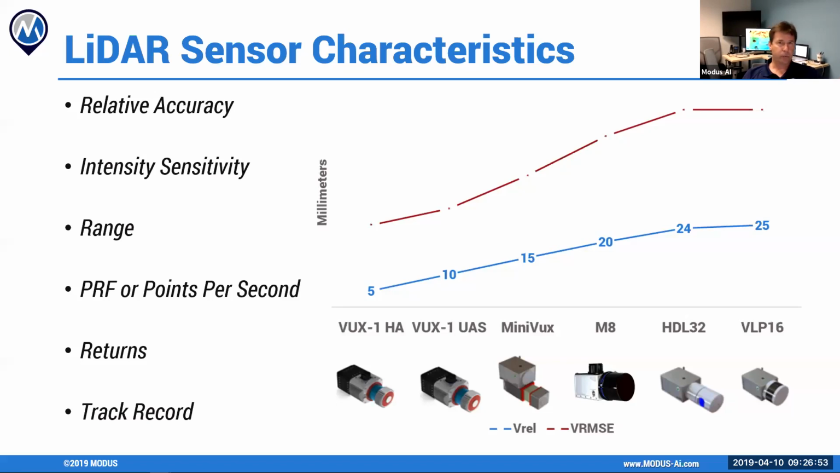And when we start to pull out point density charts, that range is going to dictate how much point density you're going to have. So with the more robust sensors, you may have a different curve than, let's say, an automotive survey grade sensor.